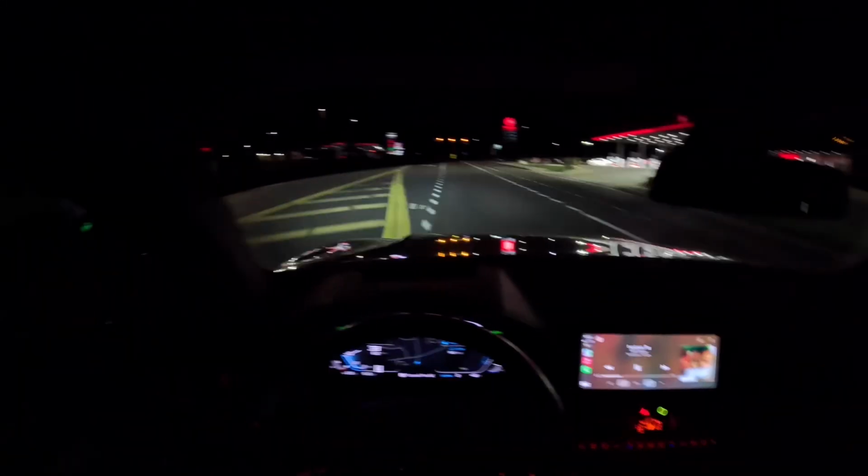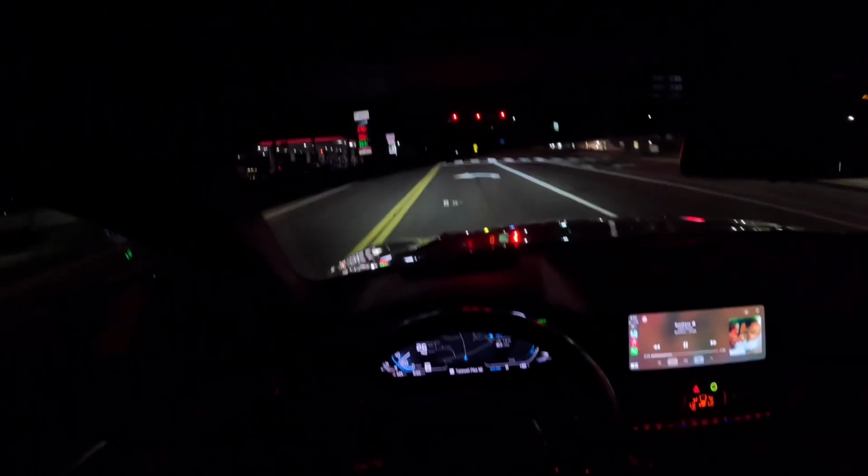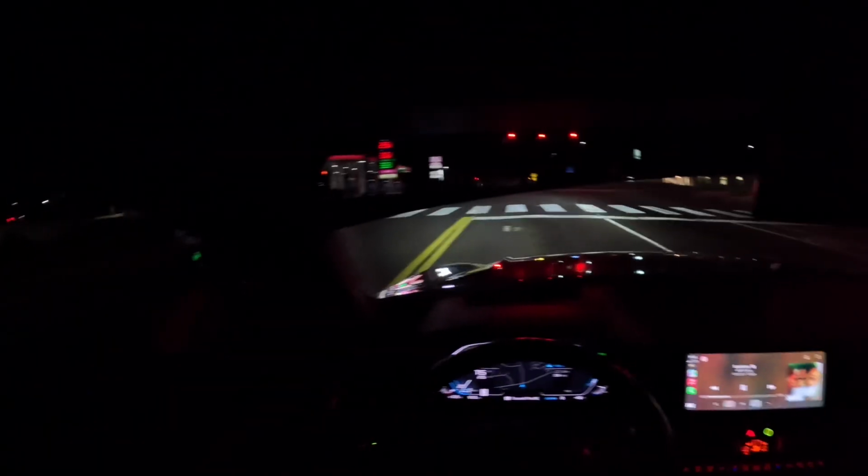See, I coasted in neutral that whole way. Almost 2 miles. Well, actually, no, that's in total. That's probably not just from that. That's a good way to save gas, though. I really like that feature about EcoPro, actually. I really like it a lot.